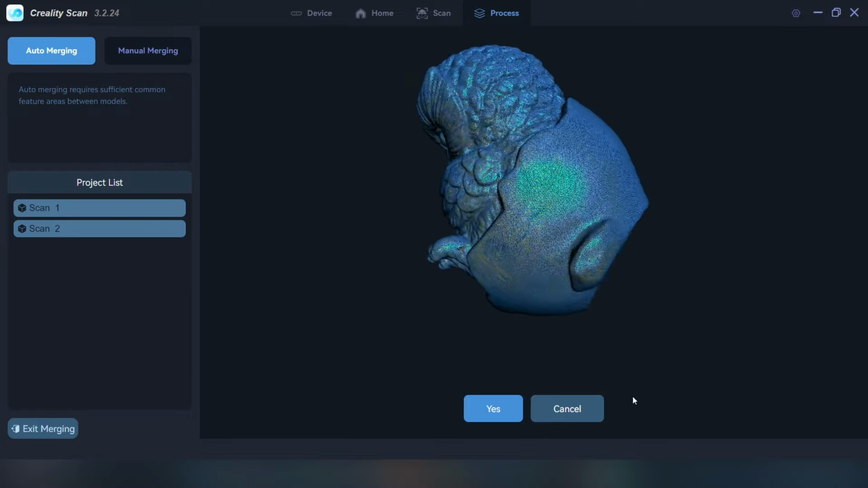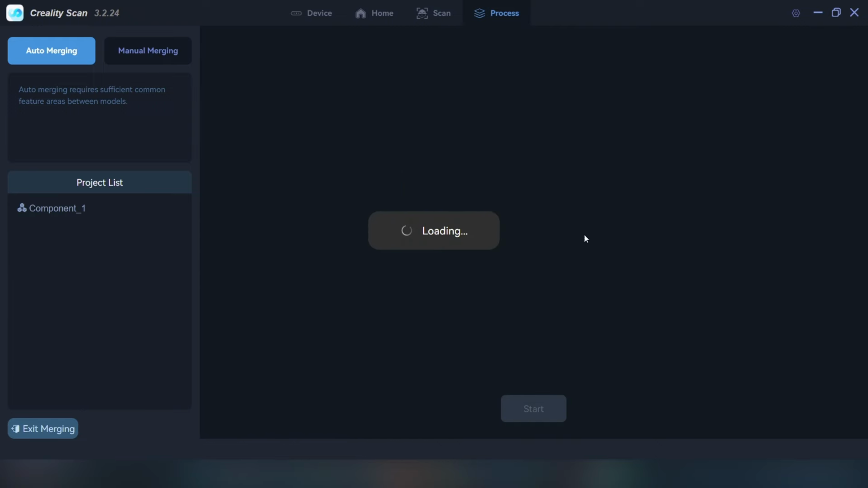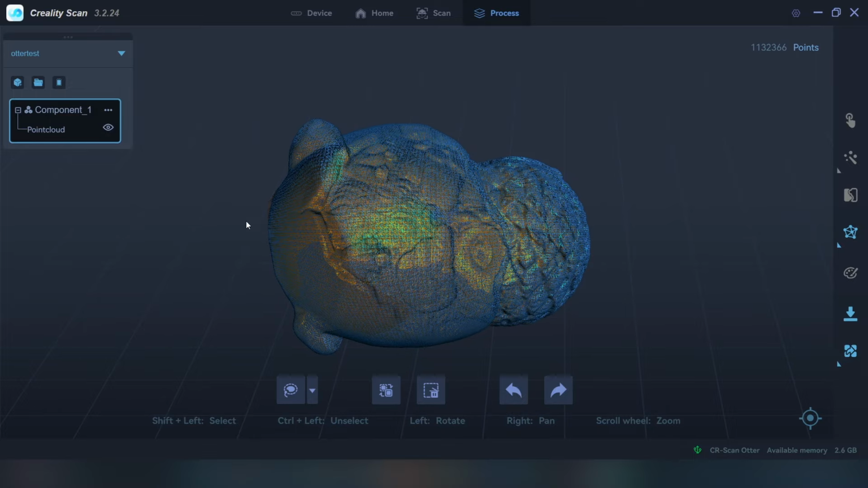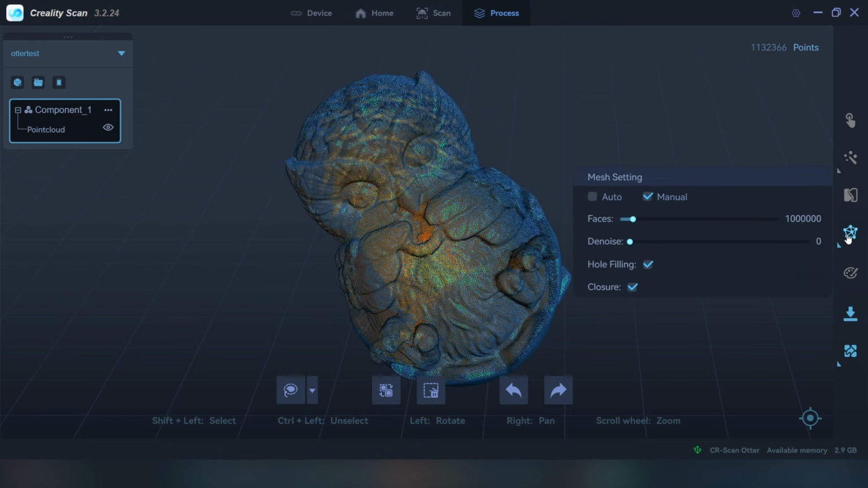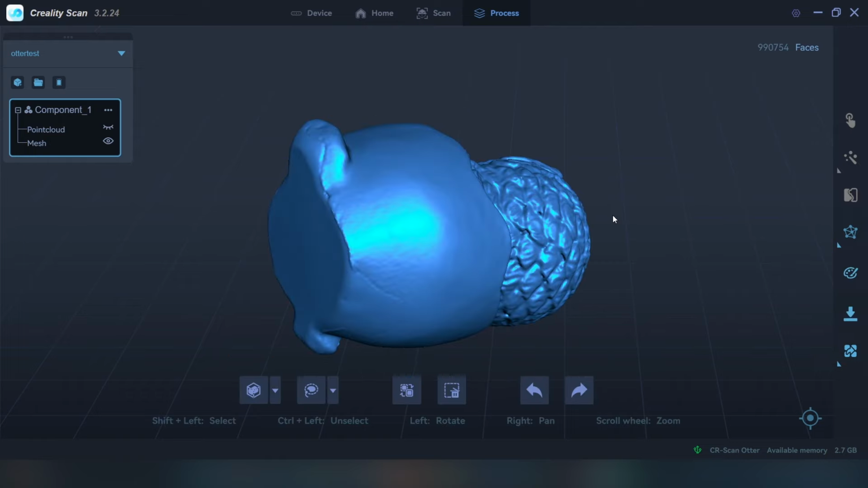It looks pretty good to me. I think I'm going to go with it. And now I'm going to go to exit merging, and there's our model. So now it's time to go to the next phase, which is the meshing. Now it's going to prepare it for export as an STL, which you can download and throw onto Bambu Studio or whatever, Orca Slicer, whatever slicer you're using.